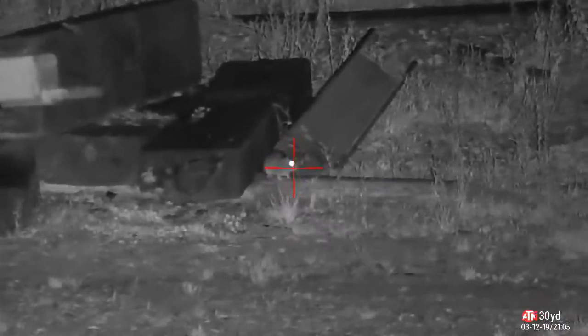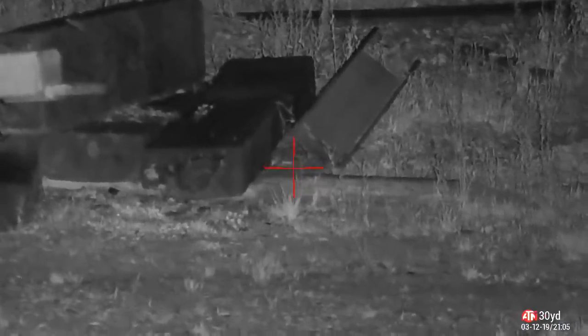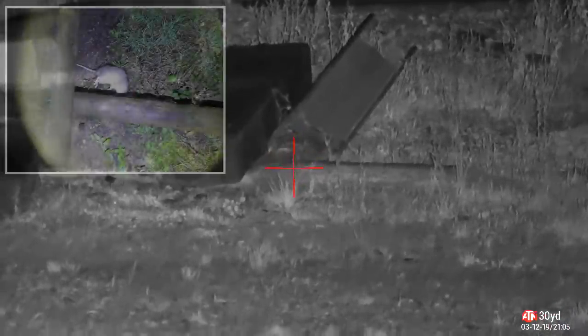Quick look around the farmyard and I spotted this one sitting there minding his own business. Lasered it at 30 yards, sent a pellet down and knocked it down. Very happy with that. Boulder straight over and this tail tells the tale.